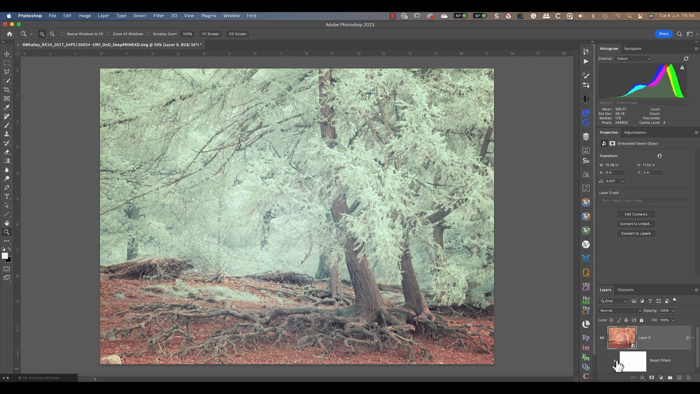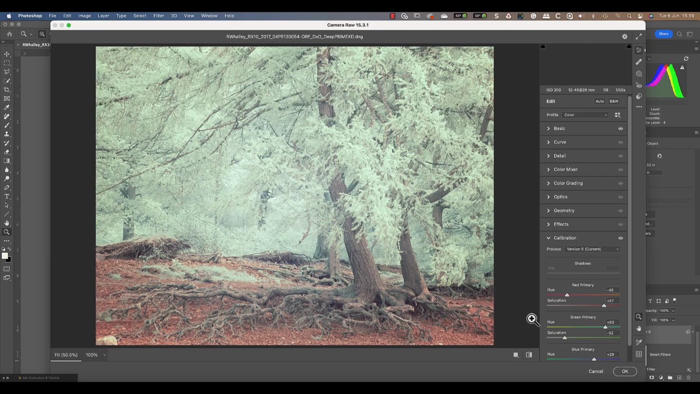If I then hide the smart filter, you can see the difference our white balance adjustment makes. And because this is a smart filter, we can reopen it to adjust the settings if we need to. But there's another simple technique we can use to improve the colours even further.